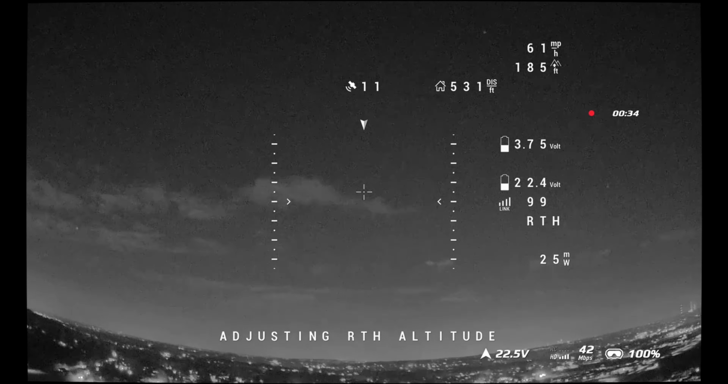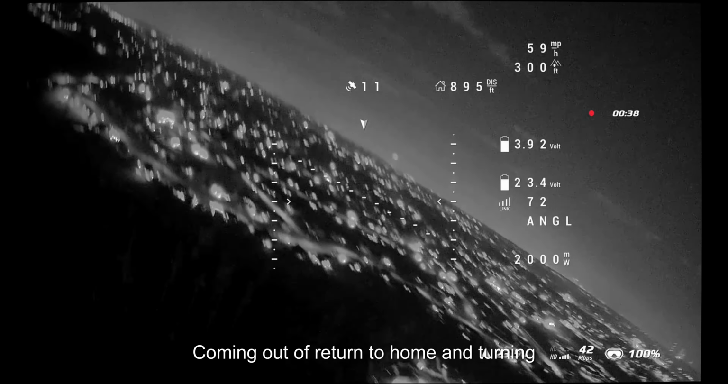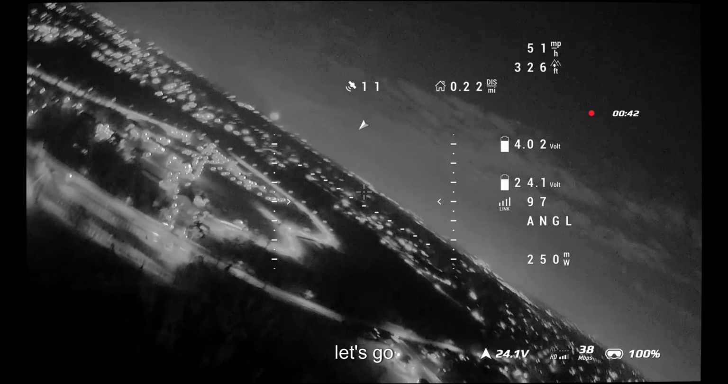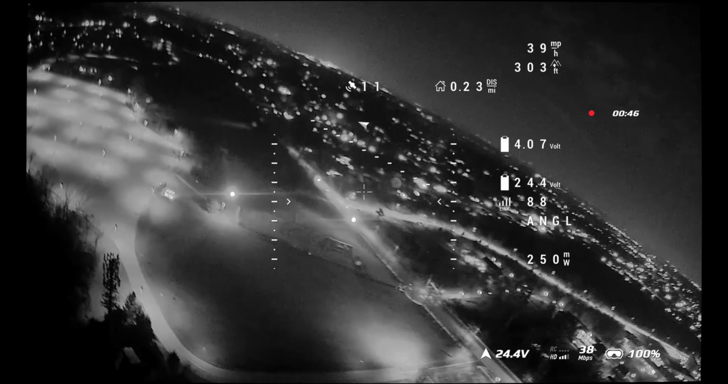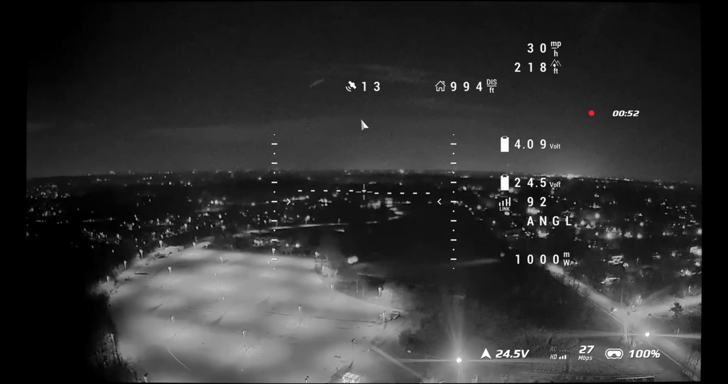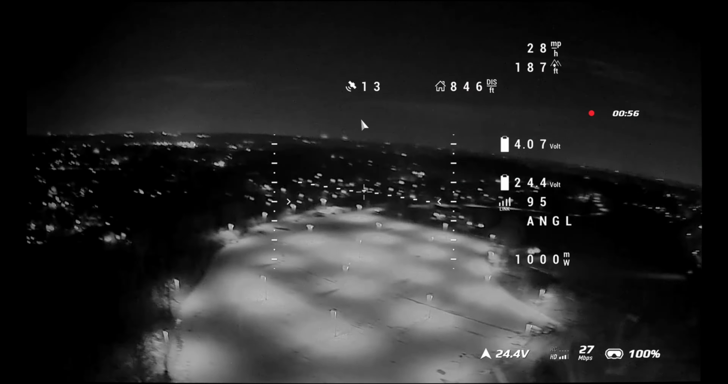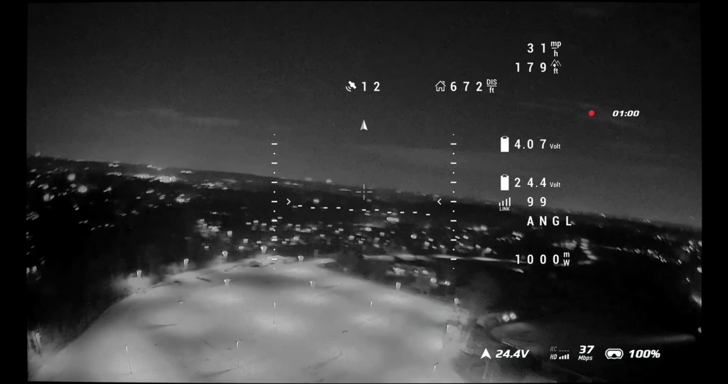Goes in return to home, coming out of return to home and turning. Here we are. Let's go. Okay. Nice. Okay. We're going. Let's look around, pan. Oh yeah.